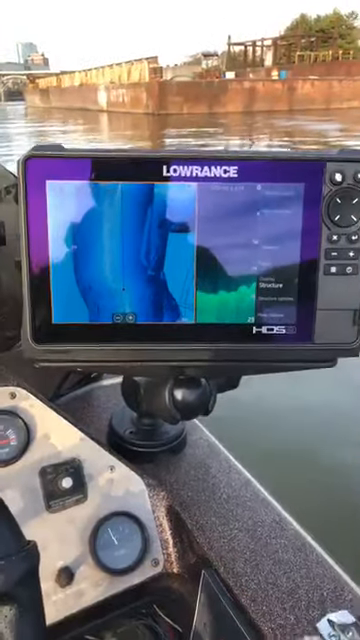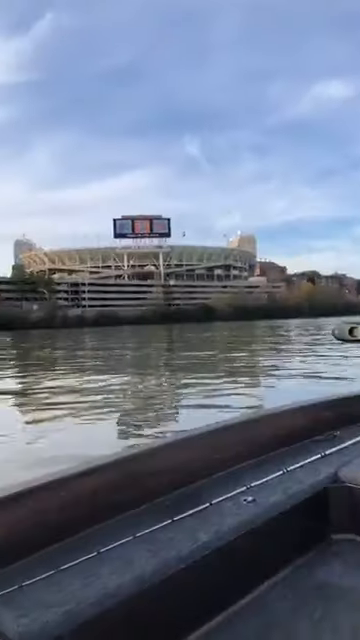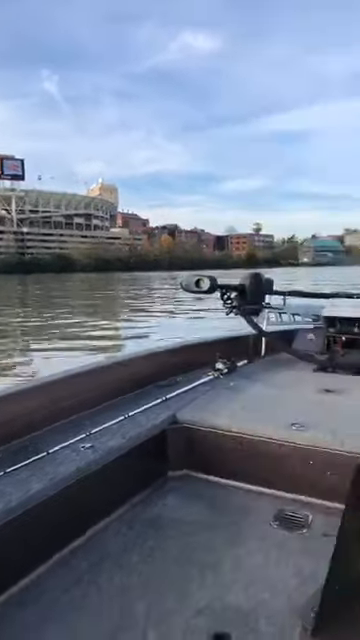There she is. We're on the water. Fast Boat Electronics. Tennessee football game. Doesn't get any better.